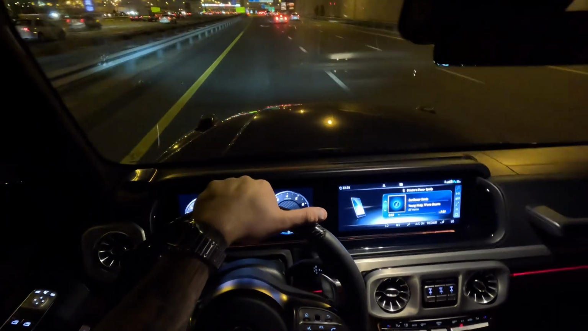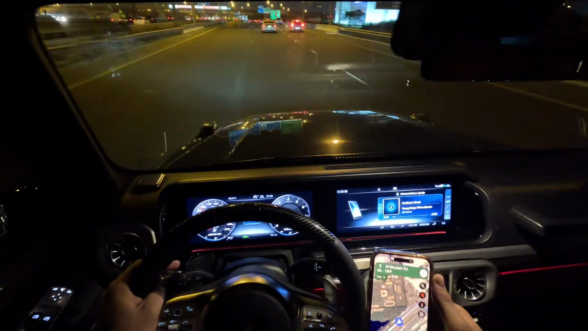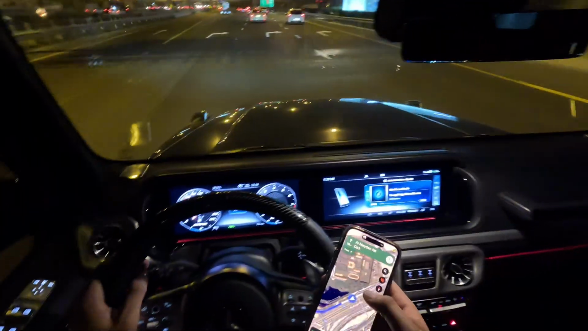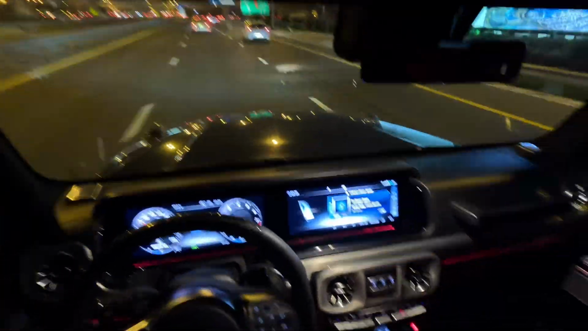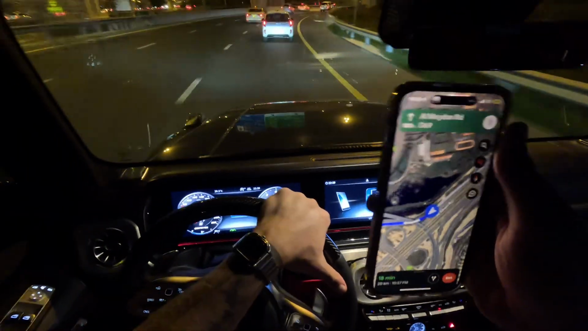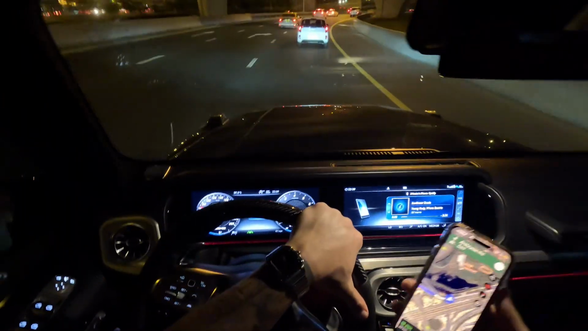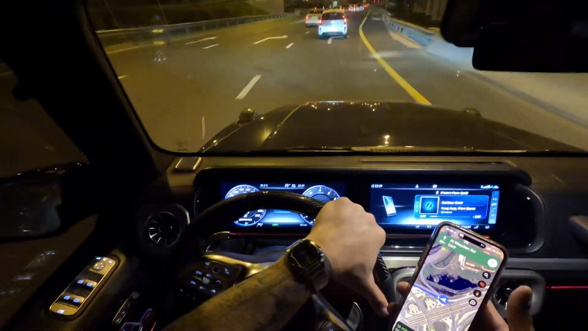Then we're gonna make a right here. No, whoa, what the fuck? They both say the same thing. Holy shit. Oh my god. I don't even know. There we go. I gotta fix my GPS. I don't know why it doesn't line up to the same direction I'm driving. And I think I took the right road. Hopefully.